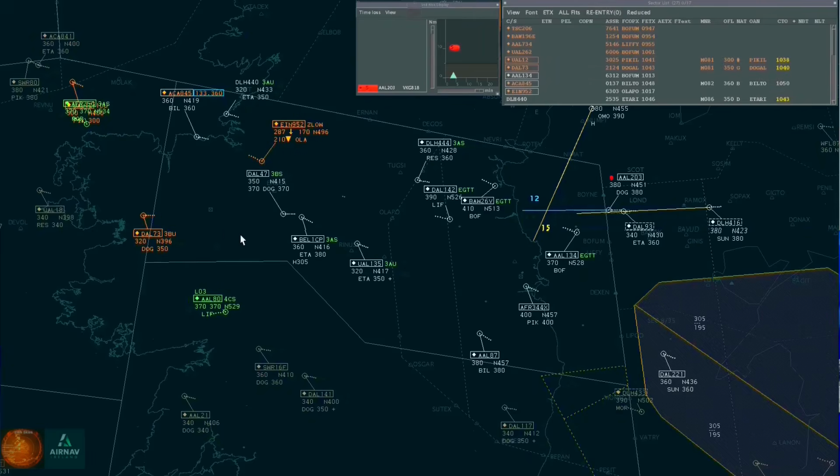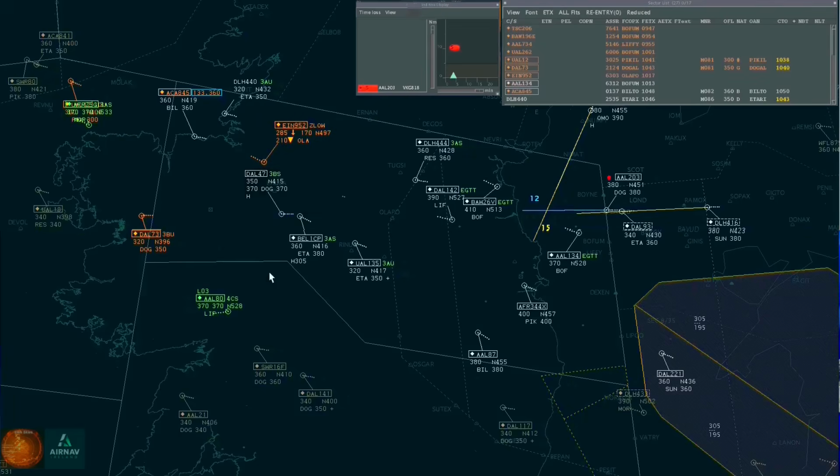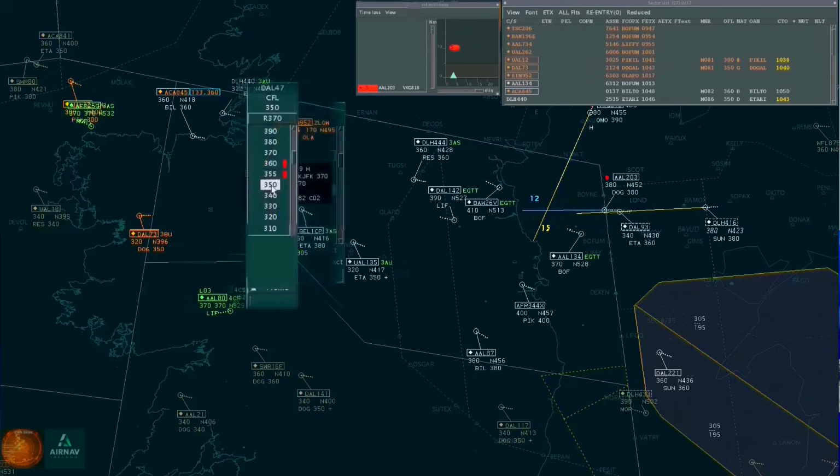Delta 47, Shannon, continue on your present heading and climb to flight level 370. Okay, continue present heading, climb 370, Delta 47, thank you.